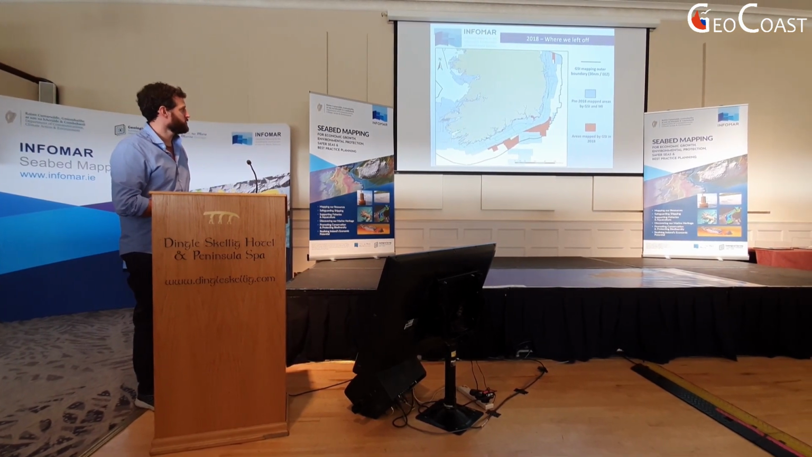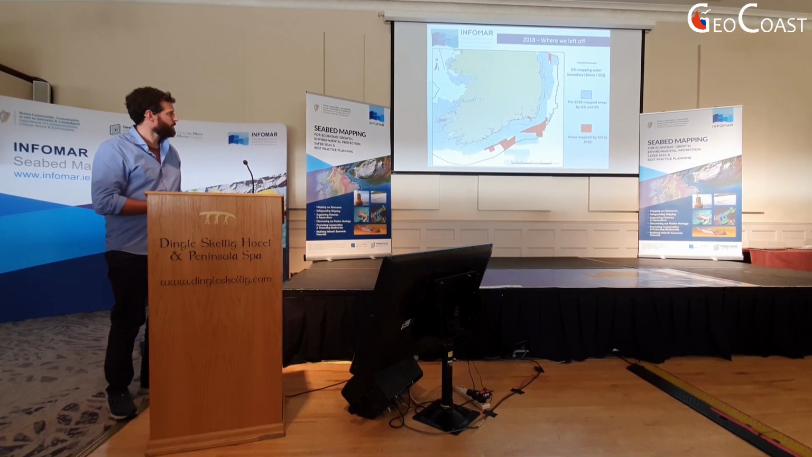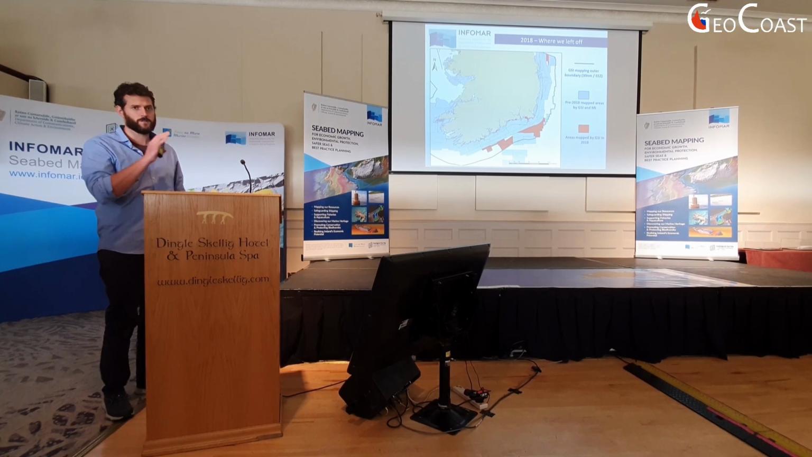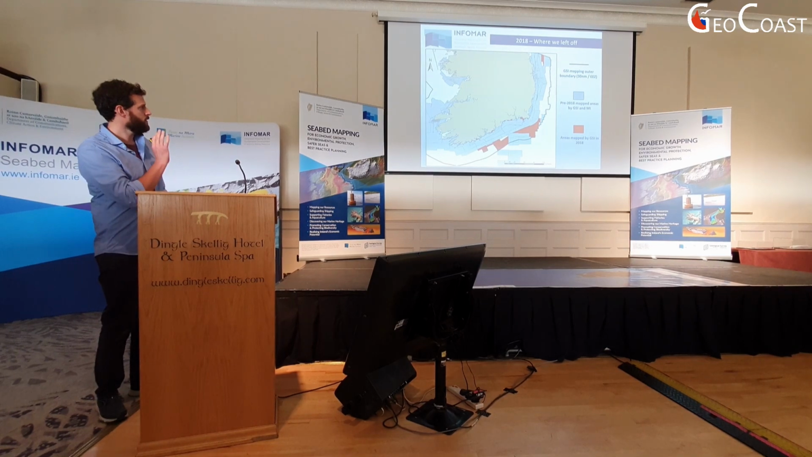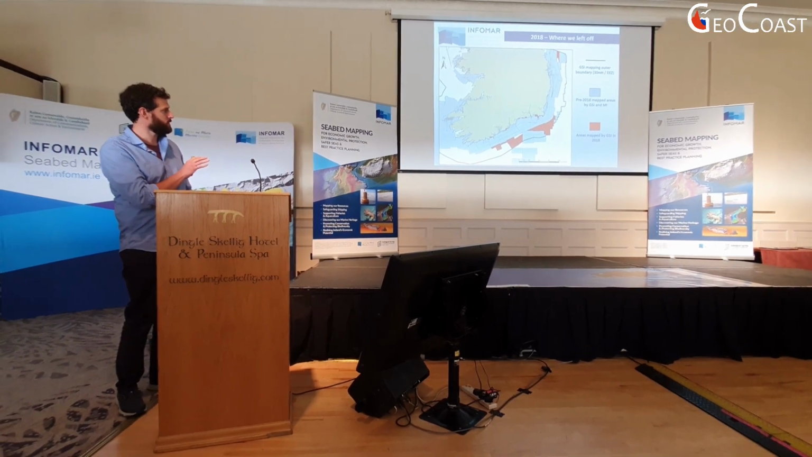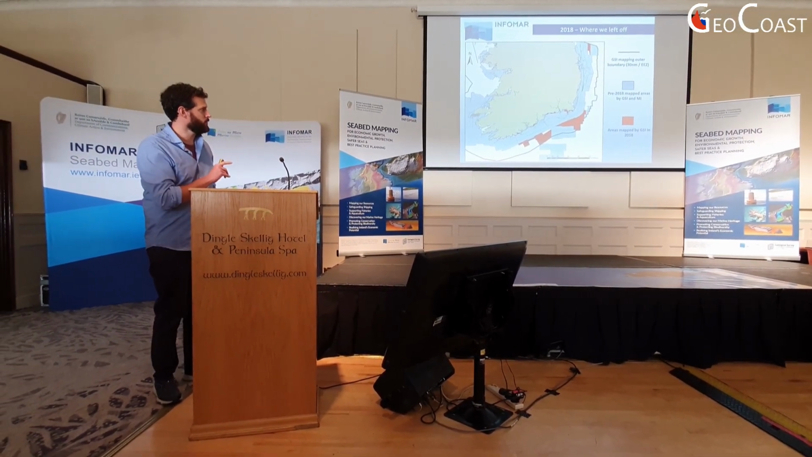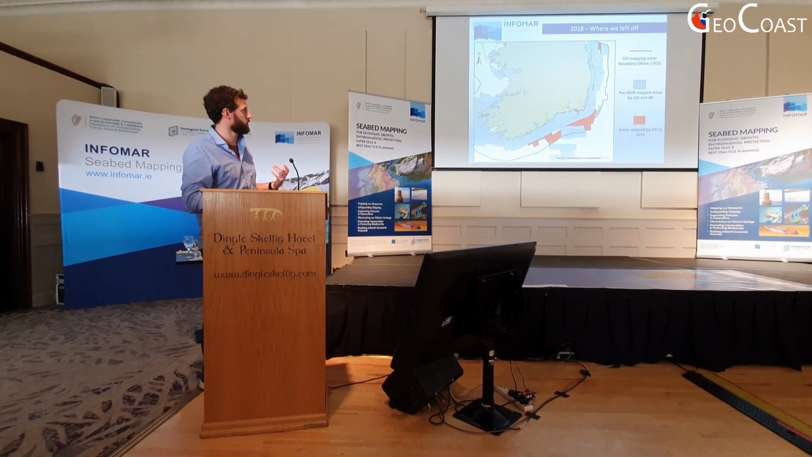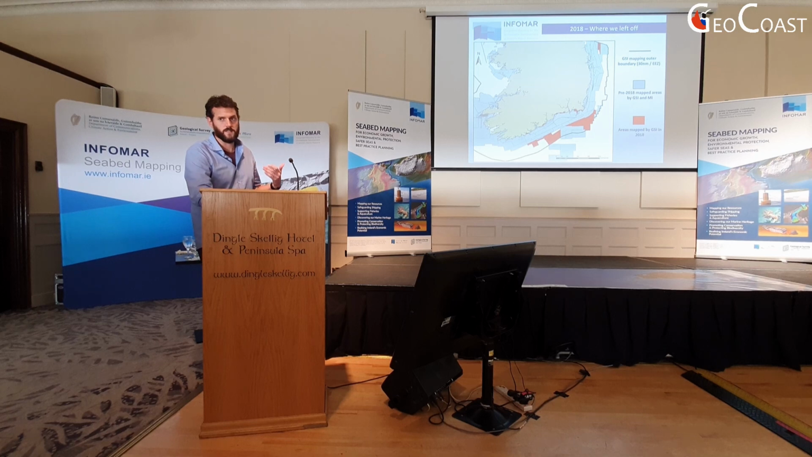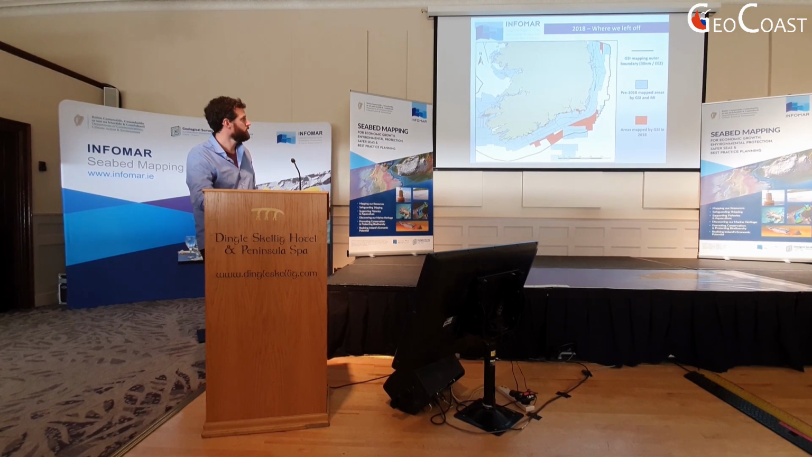So, at the end of 2018, this is where we left off. The blue areas are what's already been mapped by GSI and AMI by the end of 2018. Red is what we mapped with the inshore fleet. And the black boundary is the GSI's outer limit. So we map out to 30 nautical miles or to the edge of the EEZ if it comes within 30 nautical miles. So red is where we were at in 2018.